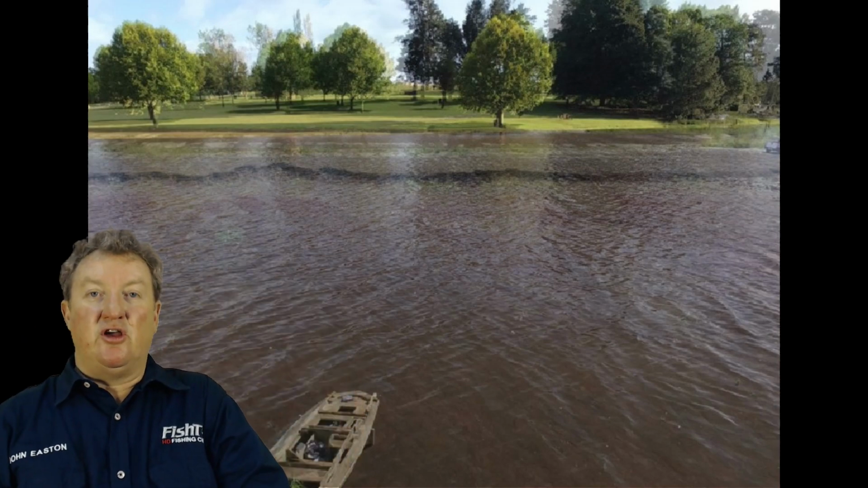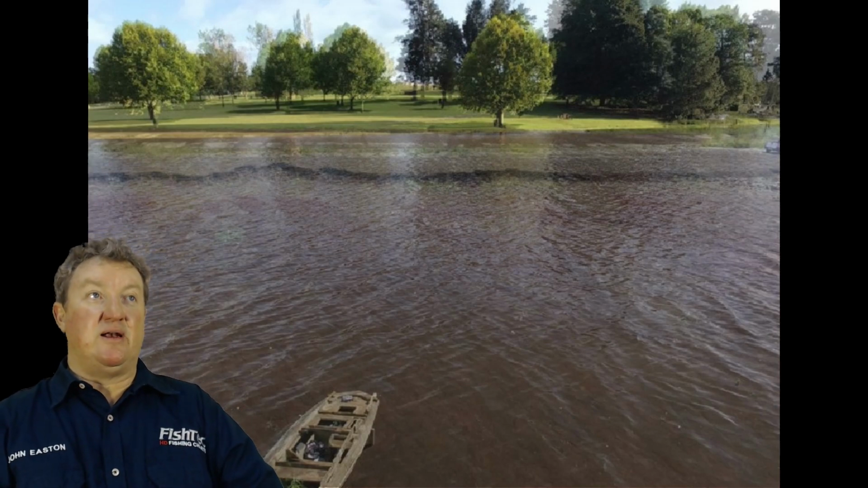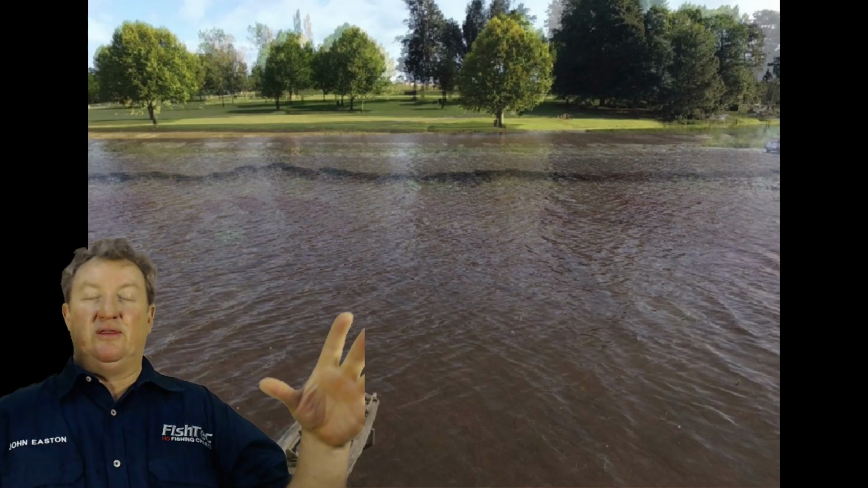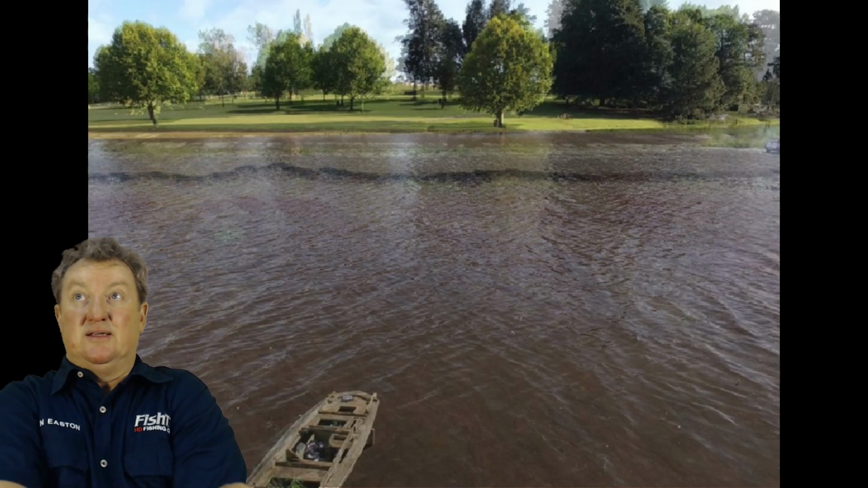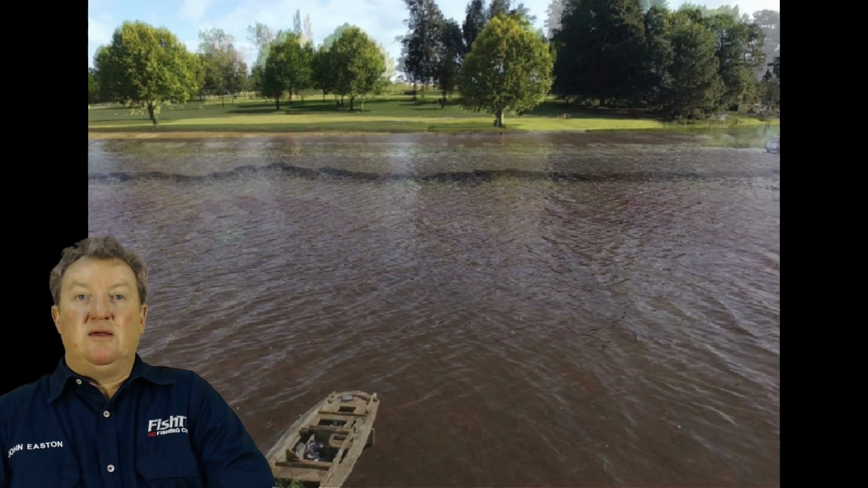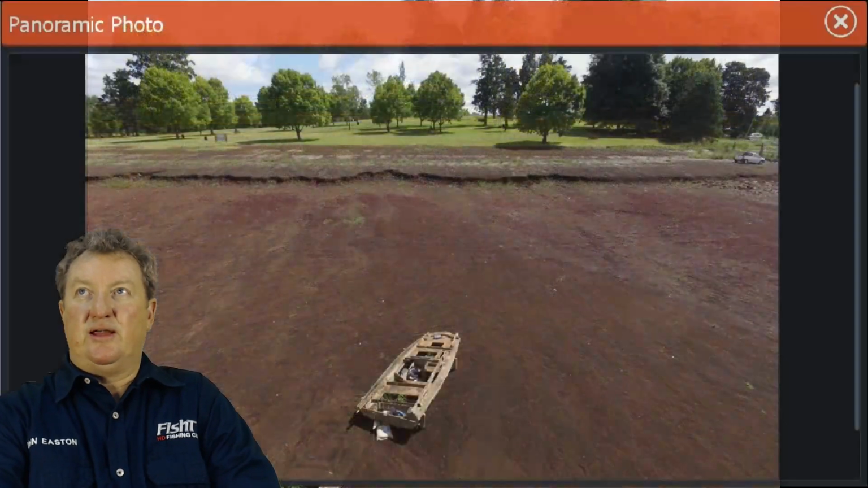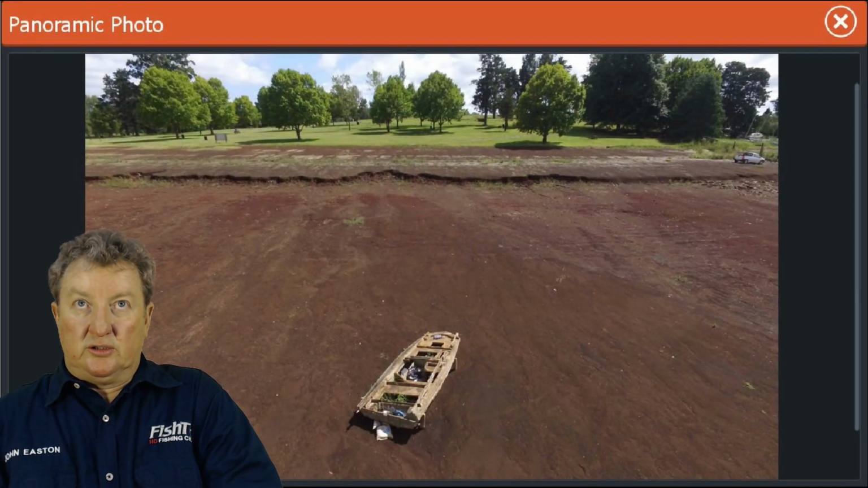That ledge is known as a break line. Buck Perry talks about break lines, whether you're fishing a point, a bar, whatever, look for these break lines. That is a break line. If the fish are not up in the shallows there, they are very likely on this break line. That is the panoramic image that you will get on your chart.